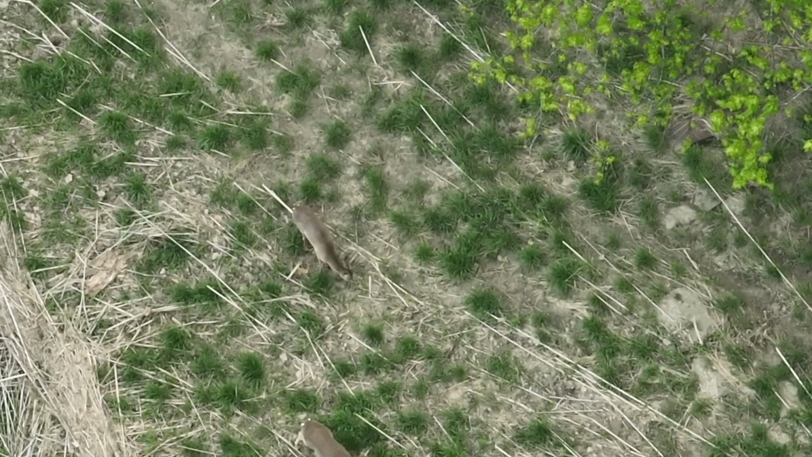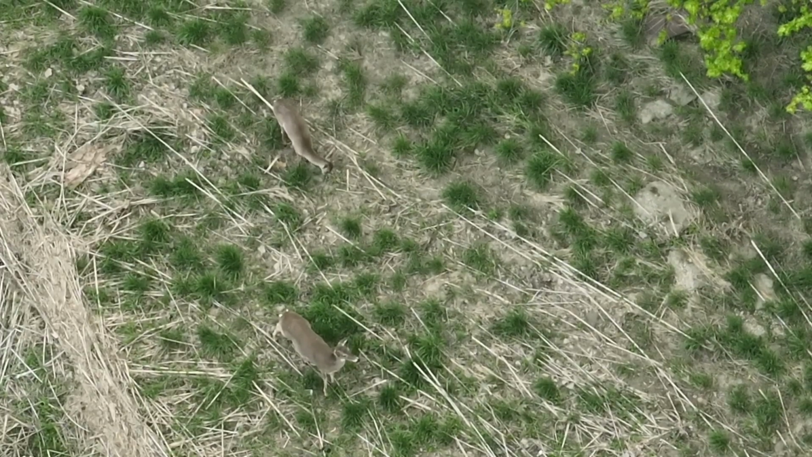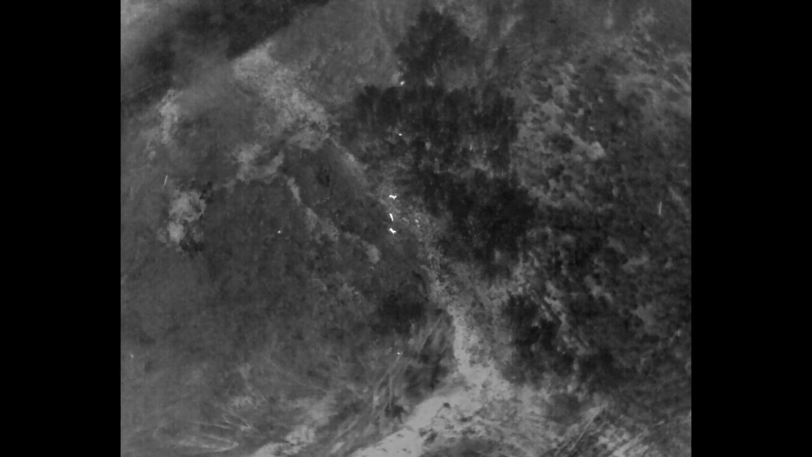What happens is the river comes out of its banks. That's where all this dead wood is. And then the deer are just grazing along.